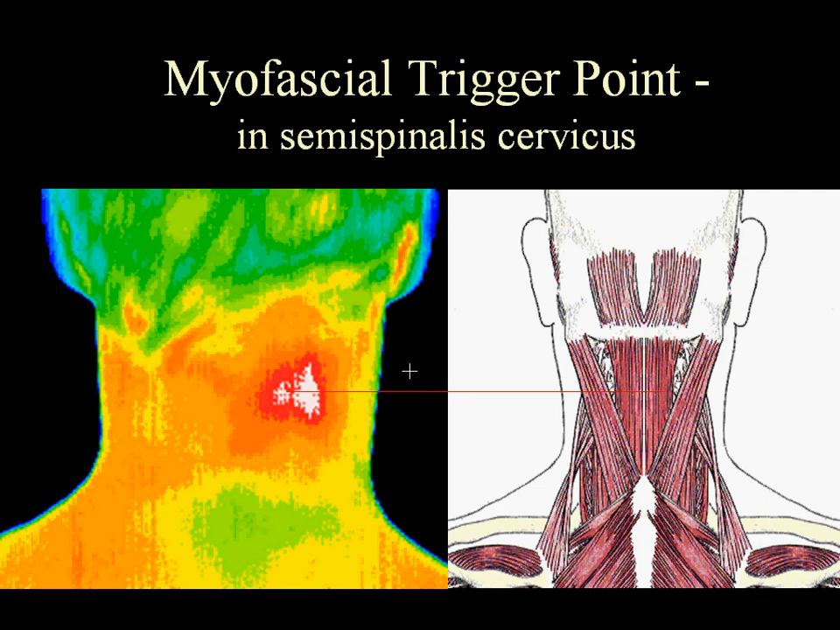In this image, a trigger point associated with a specific anatomical structure can be seen. If this is included in the report, the doctor then knows where to put a trigger point specifically to take care of the pain.